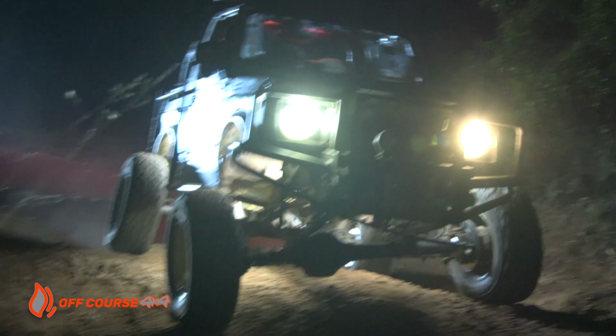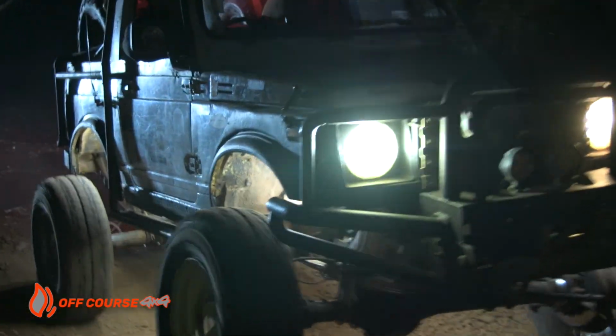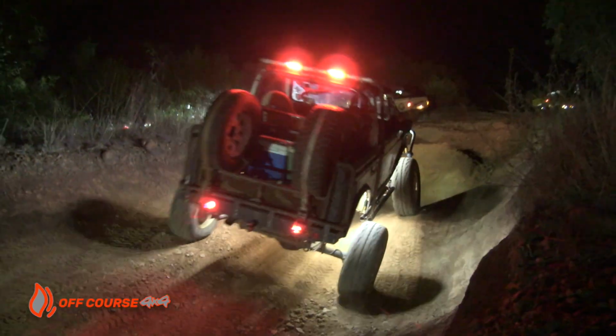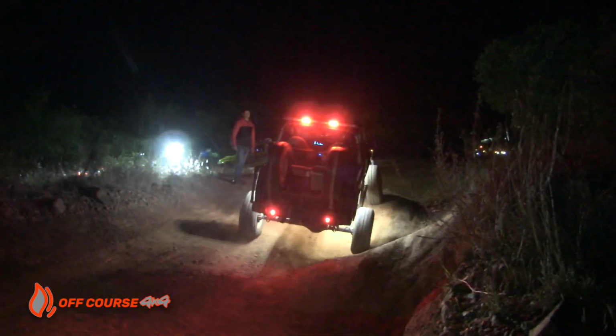Ivan is next with his Suzuki body Land Rover Defender. Let's just call these wheels Spinnacle. Ivan is going to do the sweeping work for us tonight to ensure that everybody is safe from the rear of the convoy.